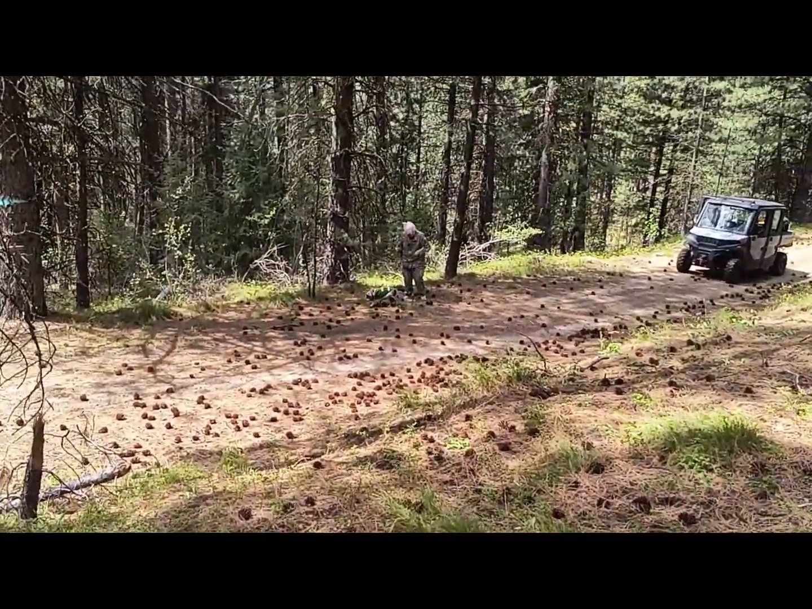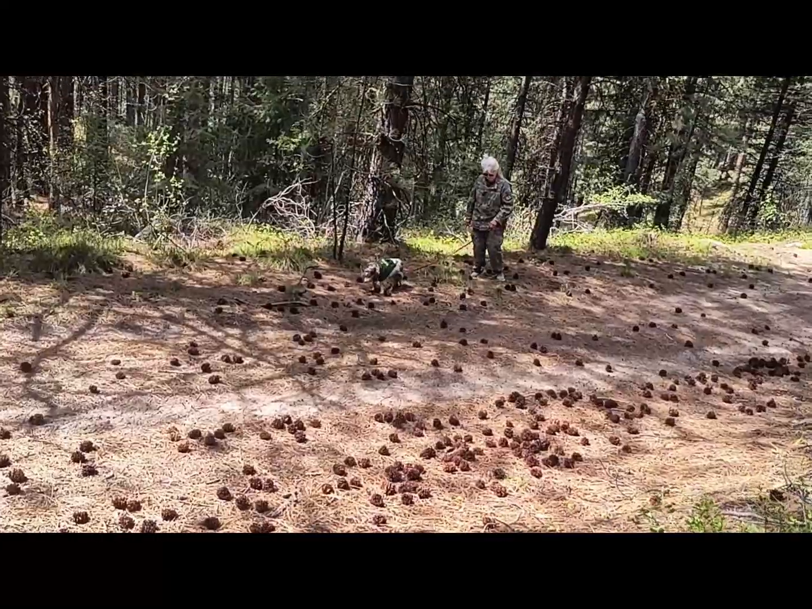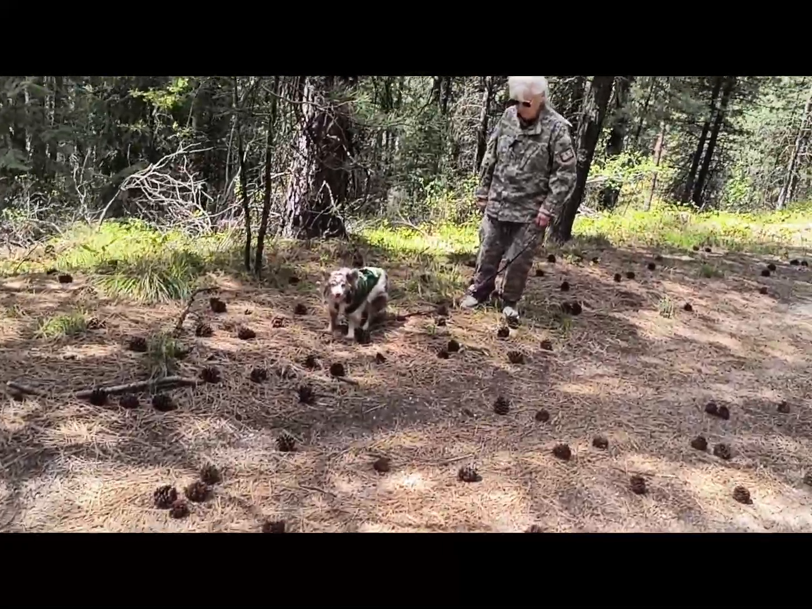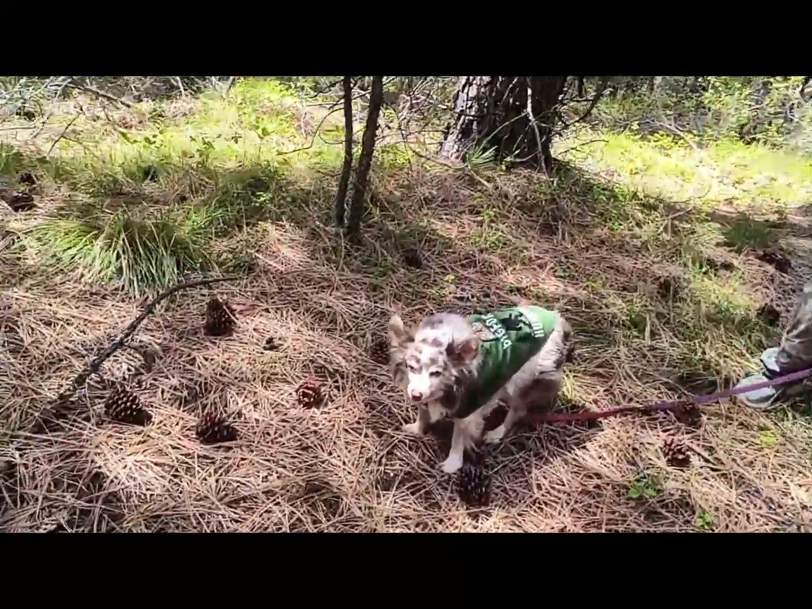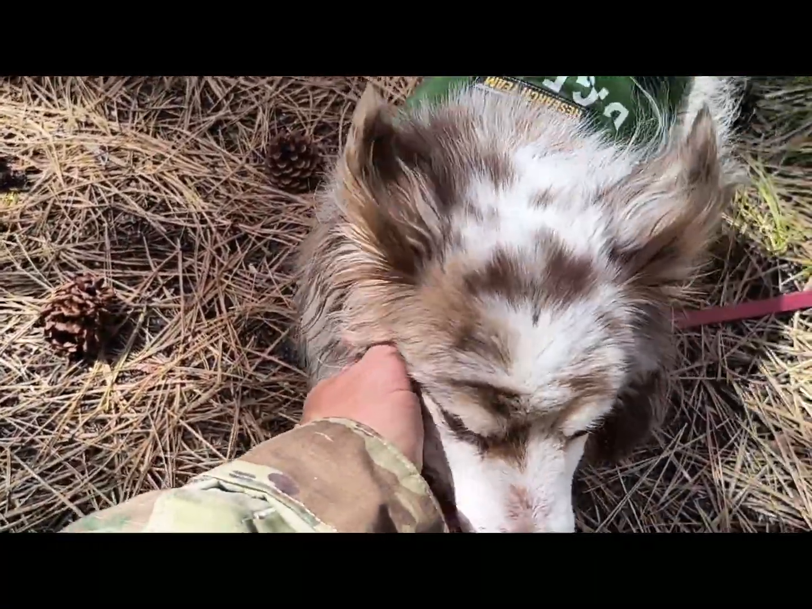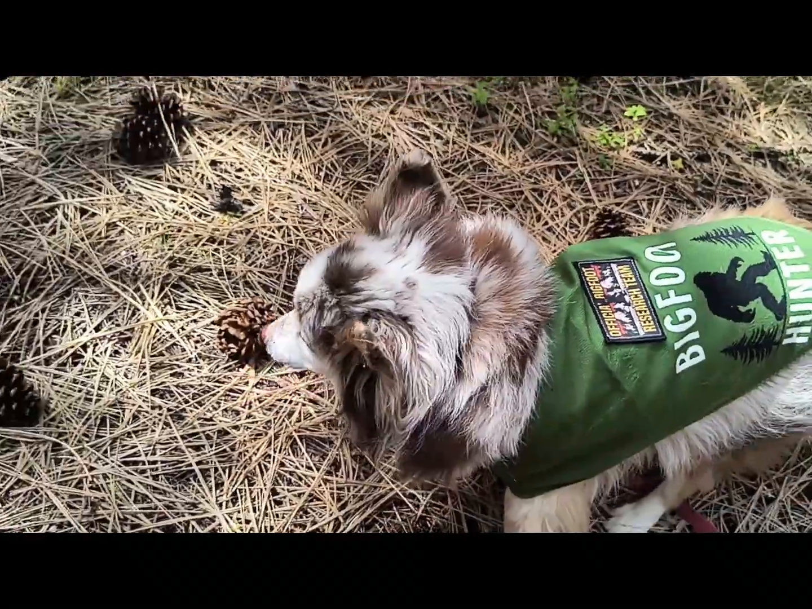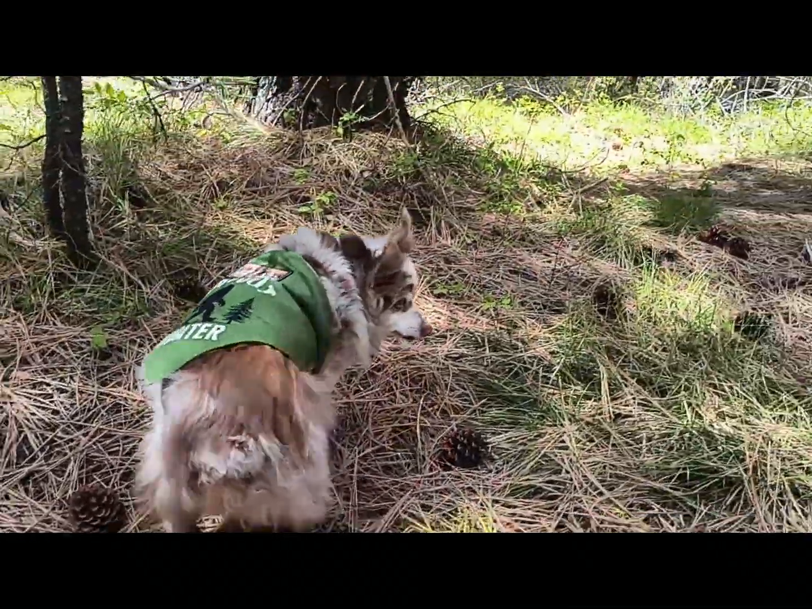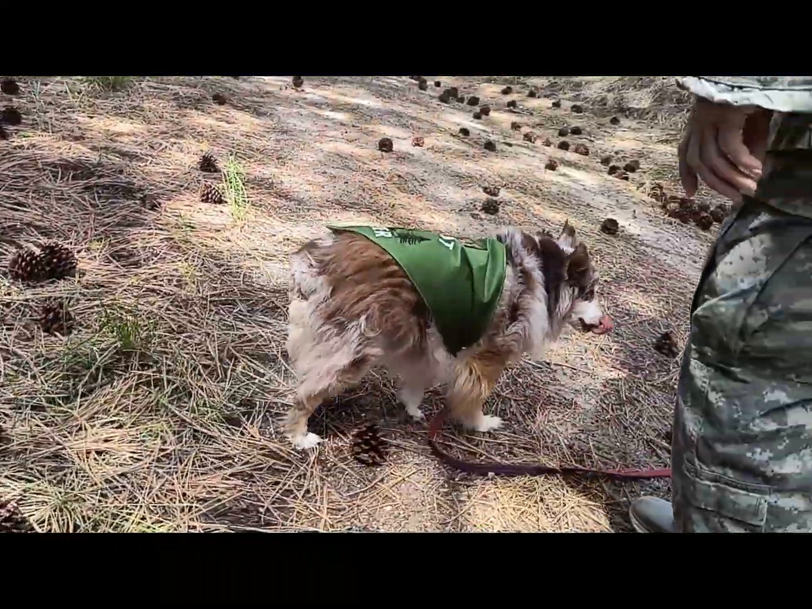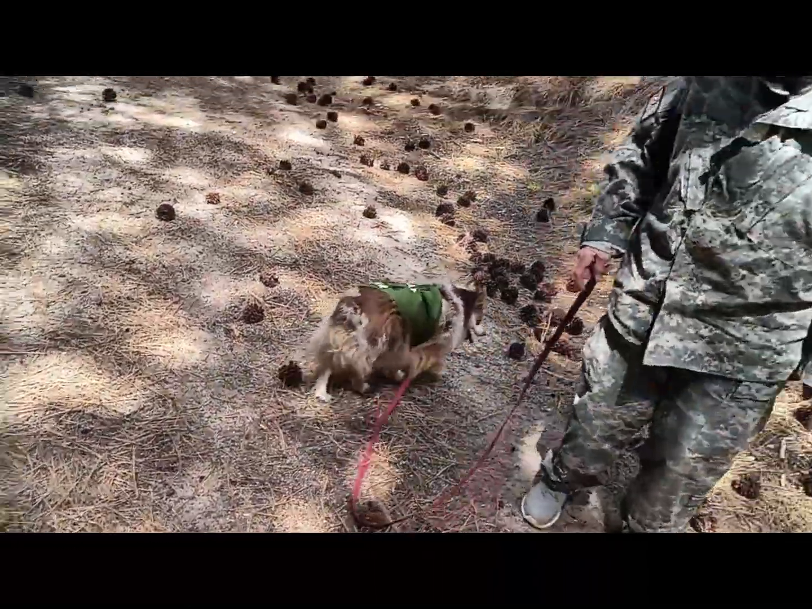There's our canine tracking in the area. As you can see, he's really on the scent. He's totally up for this. You can see it in his eyes. Look at that. He's just focused. So focused. Official Bigfoot tracking canine trooper. And there he goes, on the scent. He's hot on the trail. We don't know what he smells because he can't talk to us. All right, more to come.